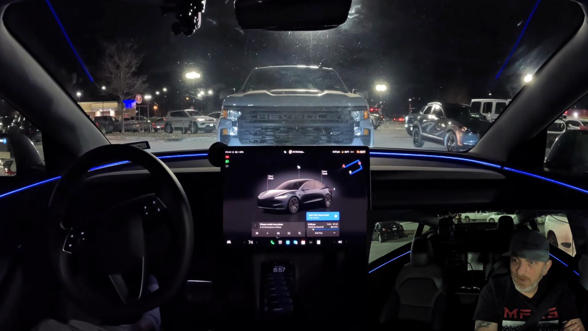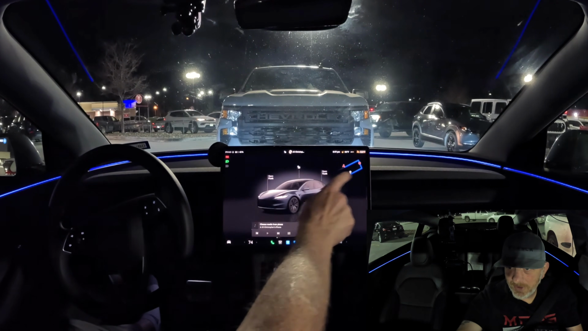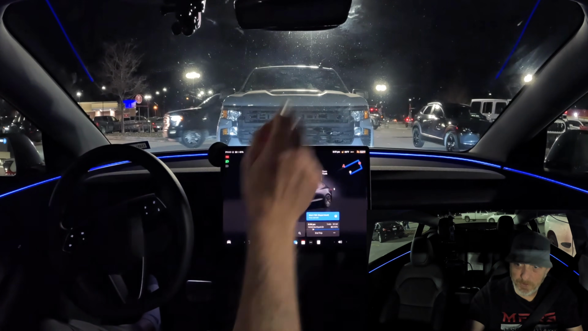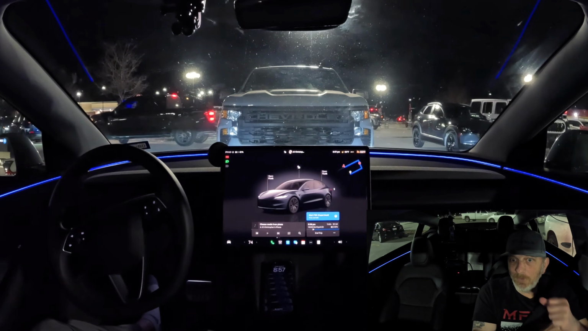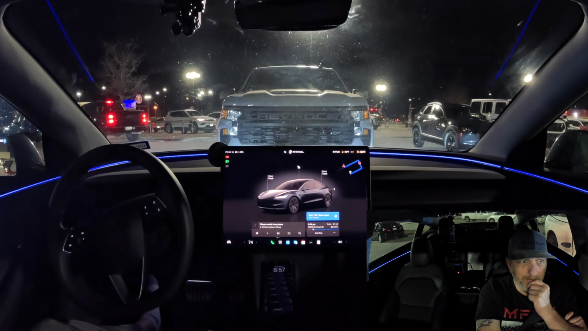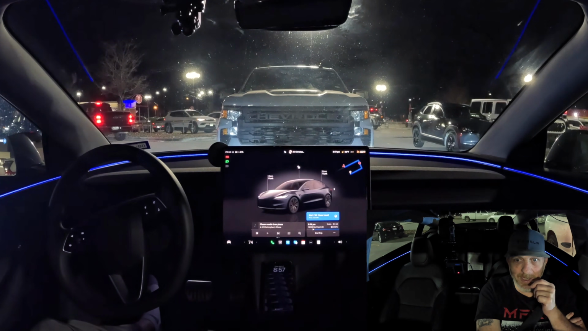And once it found an available spot, it parked, because you can see right there, where I just kind of put the pin down, it was back over that way. So once it found a spot, it got it. So good to go. Totally hands-free and foot-free on that one.